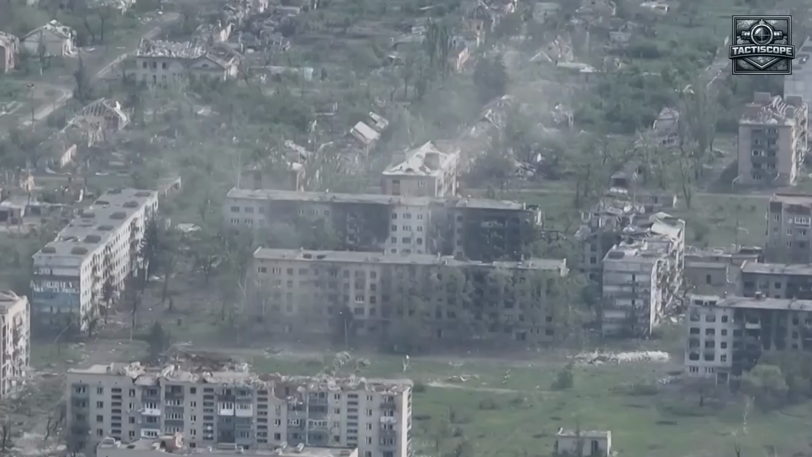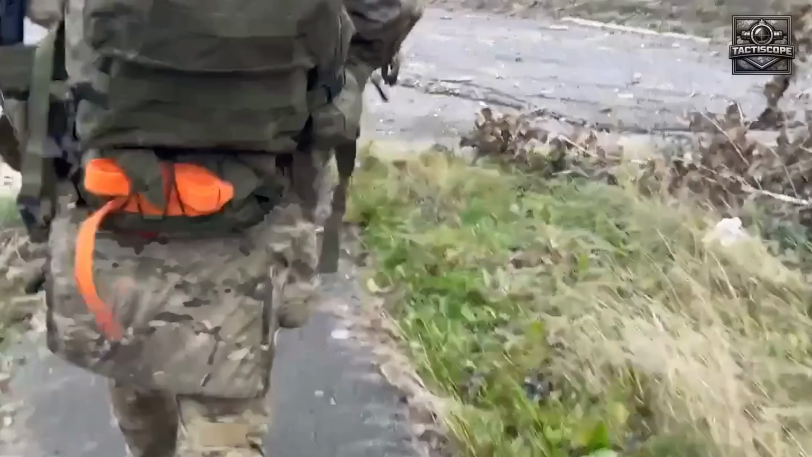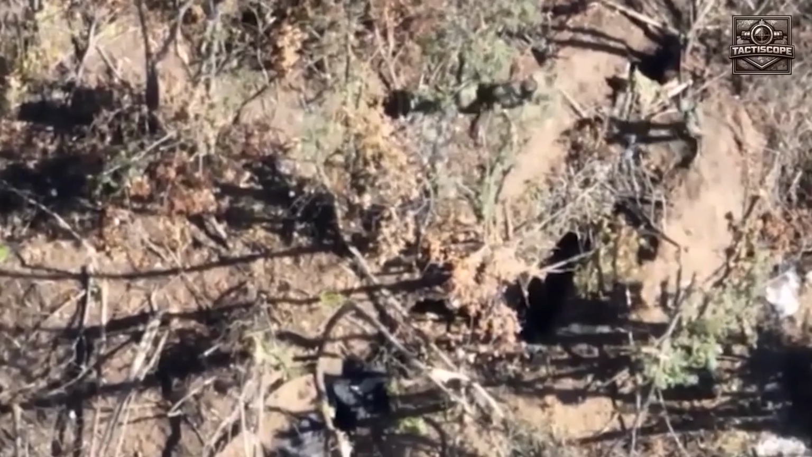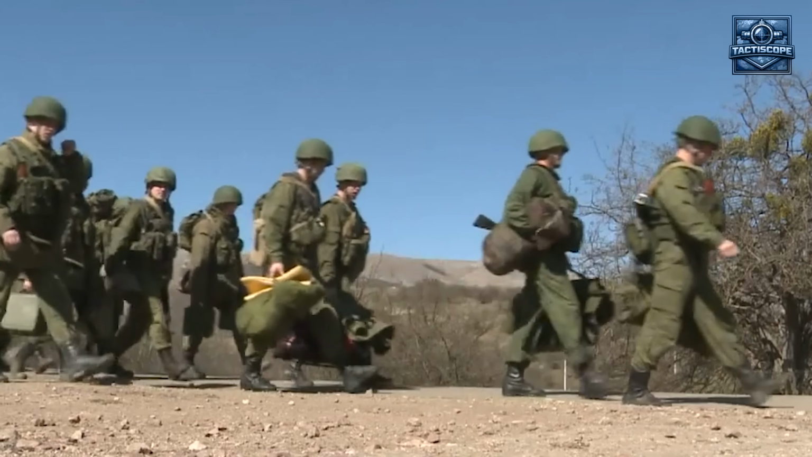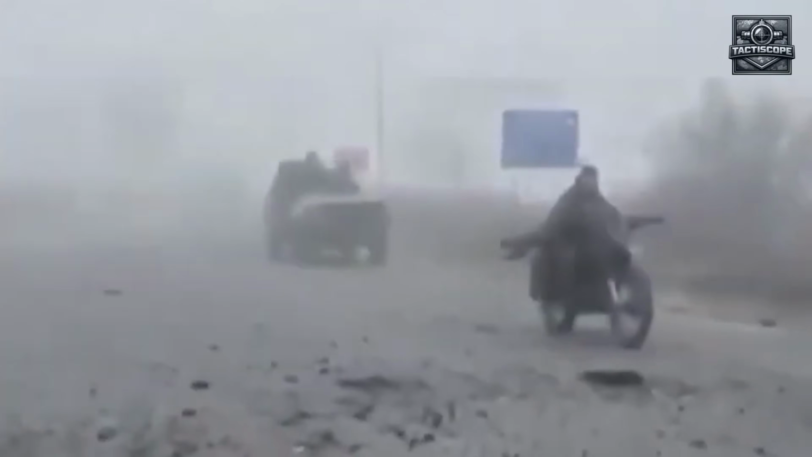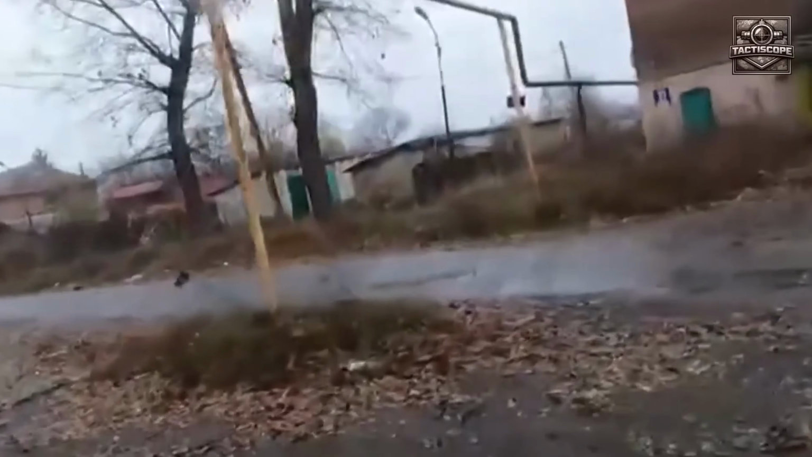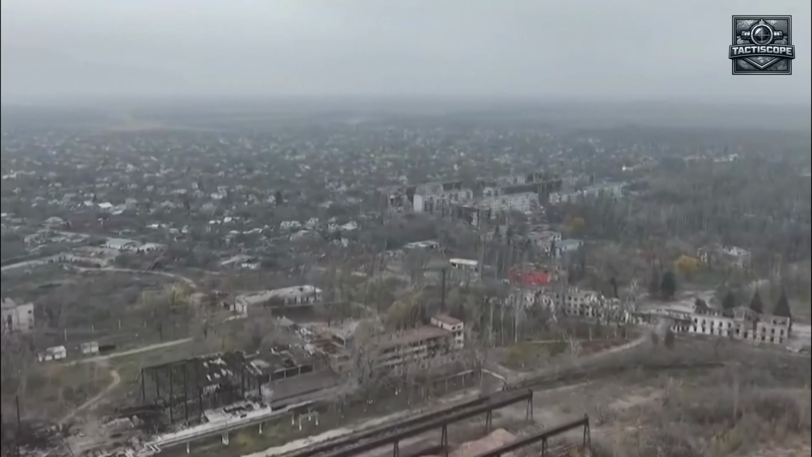The column had left a staging area east of the Bakhmut ruins sometime before 0530, pushing west along a dirt road that fed into the southern approaches of Chasiv Yar. More than 20 personnel on foot, spread across roughly 200 meters, with a light trailer hauling a quad bike near the center of the formation, their mobility reserve for the final push into the urban edge.